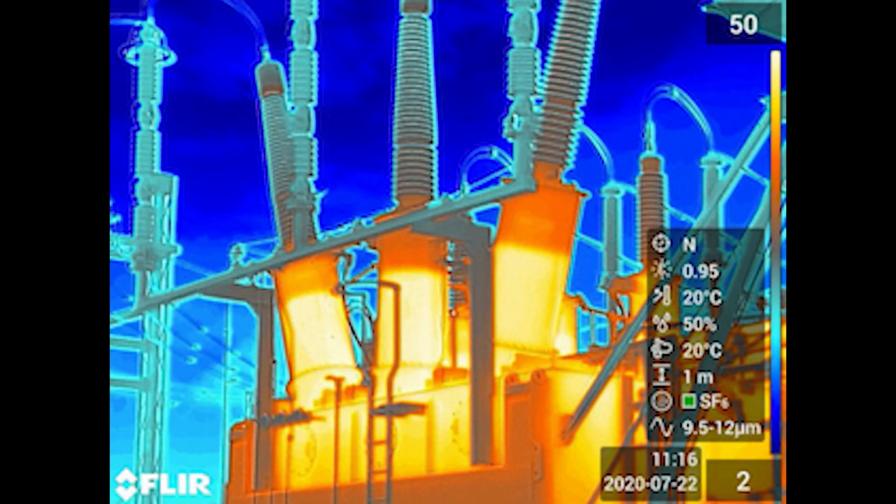This is the exact shot with the GS77 in IR mode. We are looking for hotspots and heat inside the transformer. After looking at this image in the FLIR thermography software, we determined that Phase 1 was running at 48.1 degrees Celsius, Phase 2 at 48.8 degrees Celsius, and Phase 3 at 48 degrees Celsius. Although it appears hot, the transformer is operating within normal parameters. Since there is no temperature differential between the phases, there's no cause for alarm.